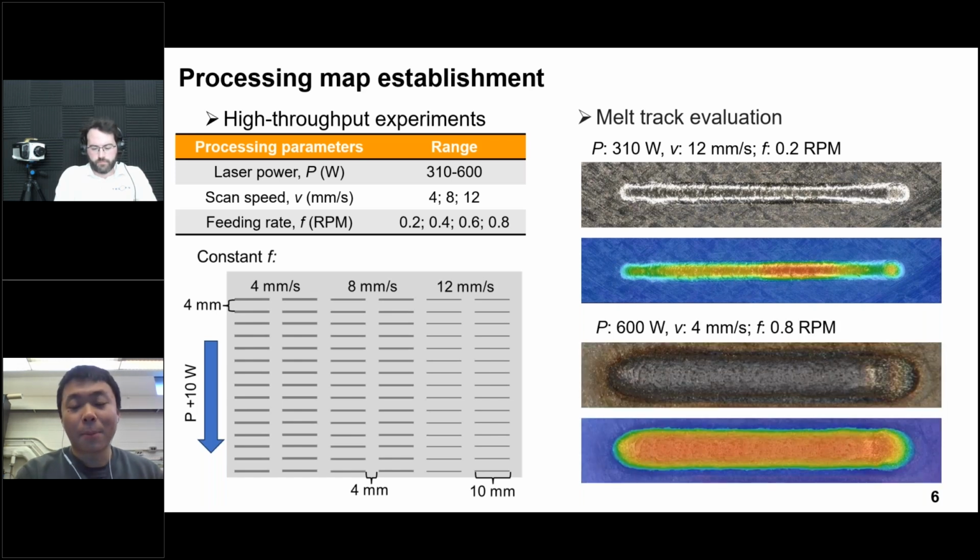In contrast, we compare that result with the melting track fabricated with the highest input energy density, which means we use the highest laser power, lowest scan speed, and the highest material feedstock, which means the highest feeding rate. As we can see, when we change the processing parameter, the 3D geometry of the melting track shows a huge difference. We can also summarize these results. From this 3D scanning, we can get the building volume, surface roughness, the width of the melting track, and the building height of the melting track. We can get a lot of different information for this melting track.